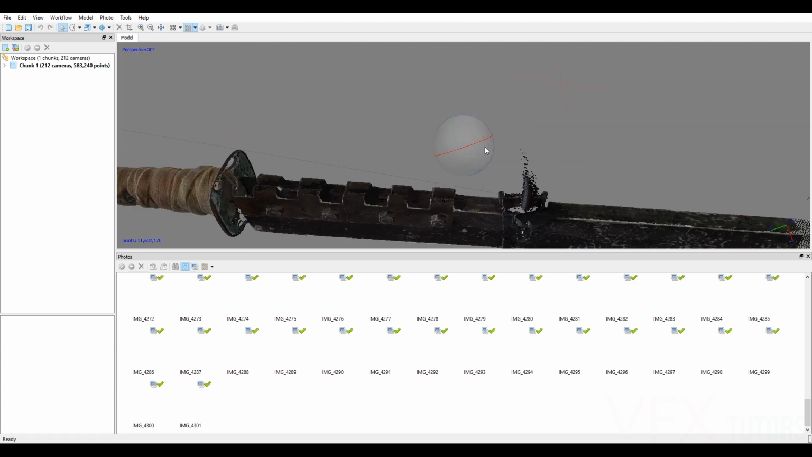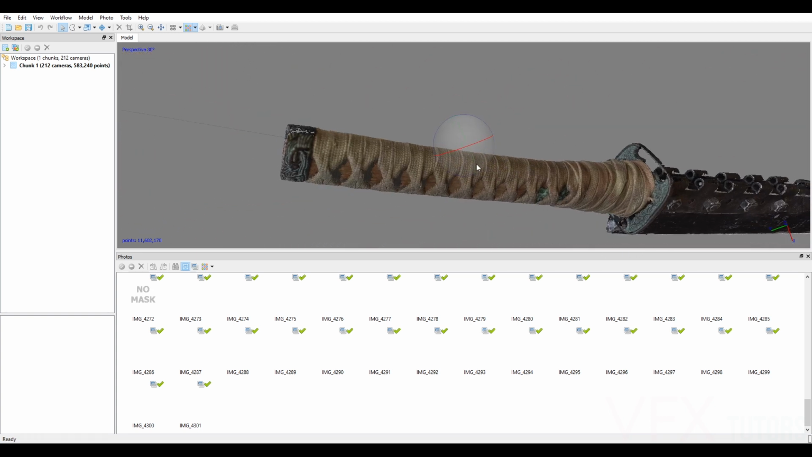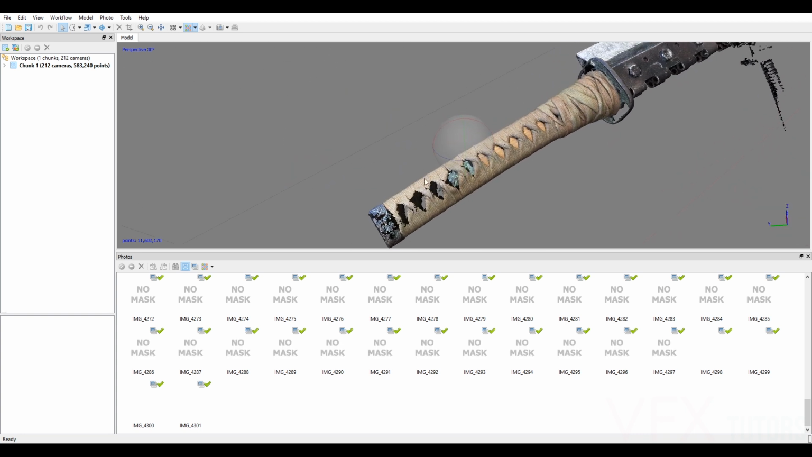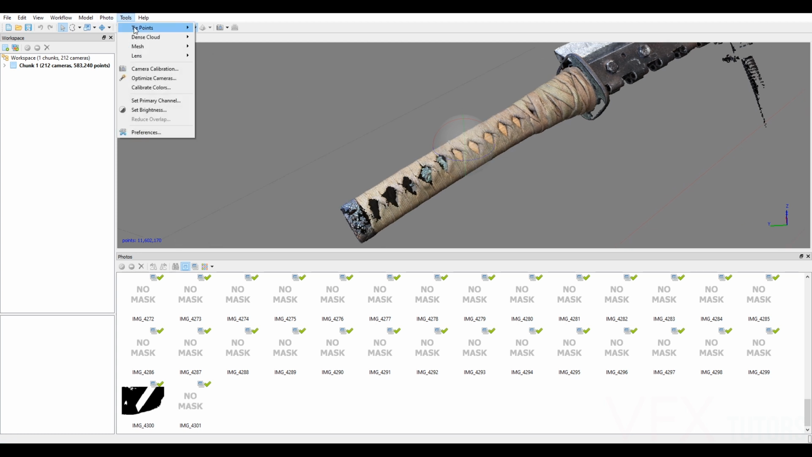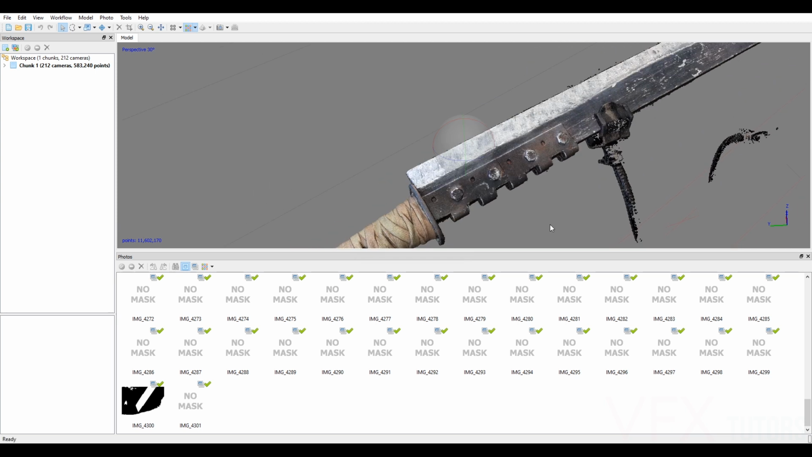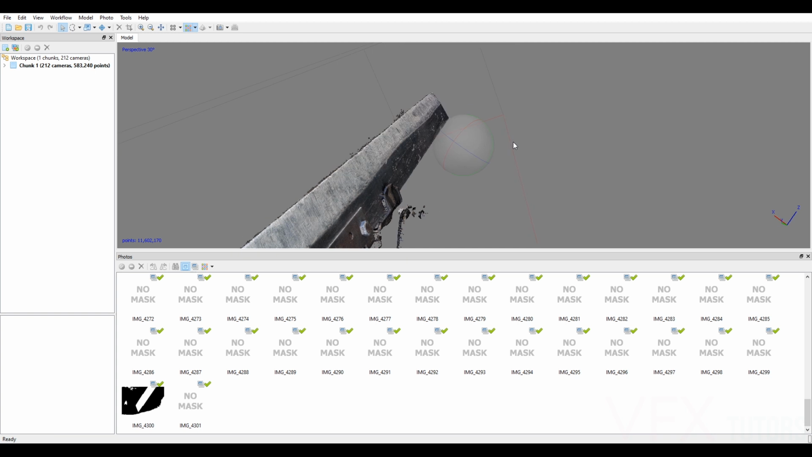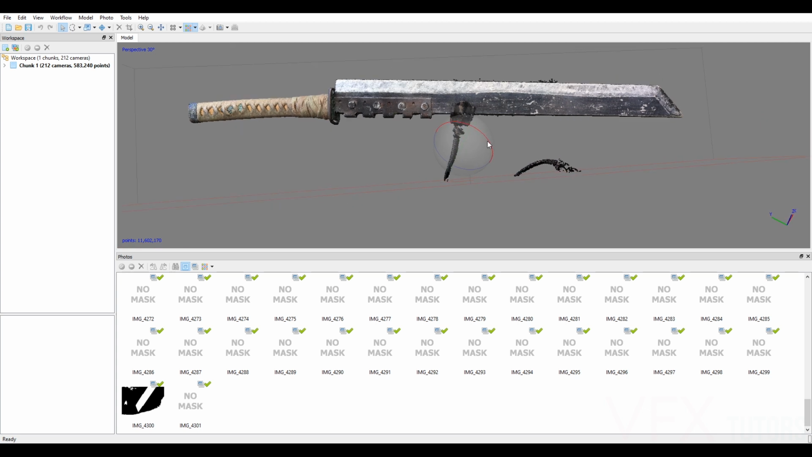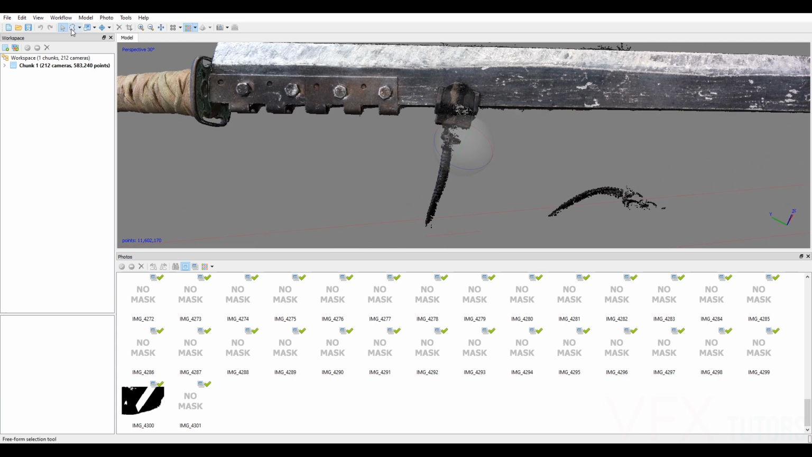But if we look around, we can double check that it's not taking any bits. It may have. See, it's kind of taken some bits in here. So if we go to Tools, Dense Cloud, and Filter by Confidence, let's lower this down to, let's say, 6. Now we've brought that back. We've still got some bits on the edge, but it's very clean. And we've obviously got this on here, which we don't even really need to do anything about. We can just use our selection and delete it that way.